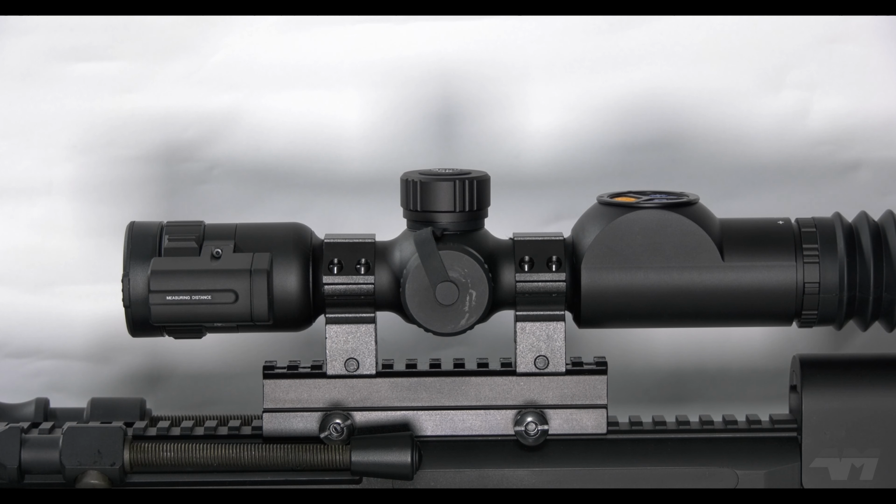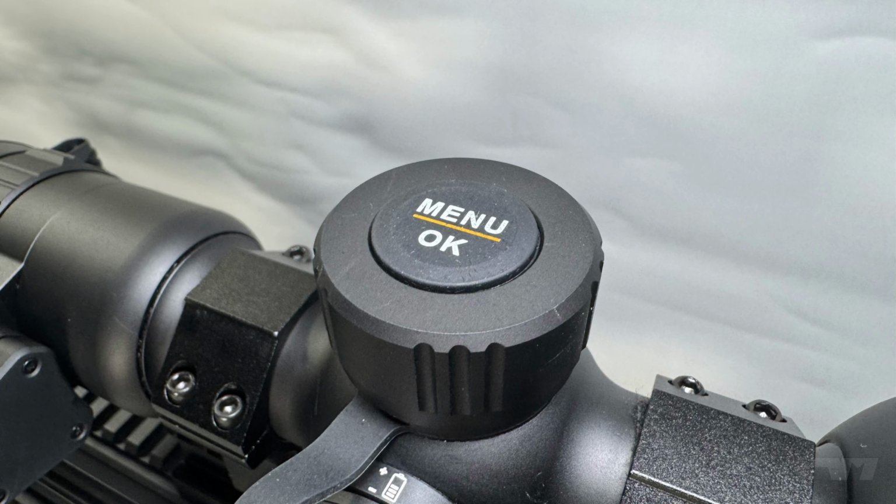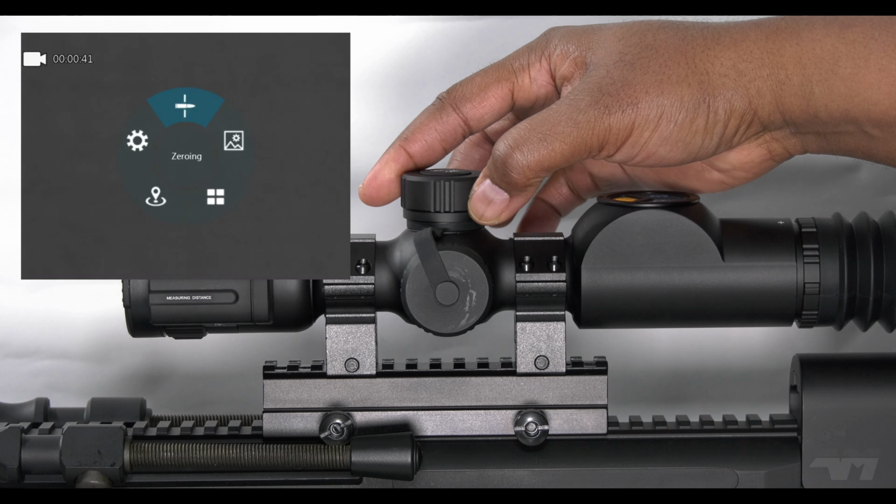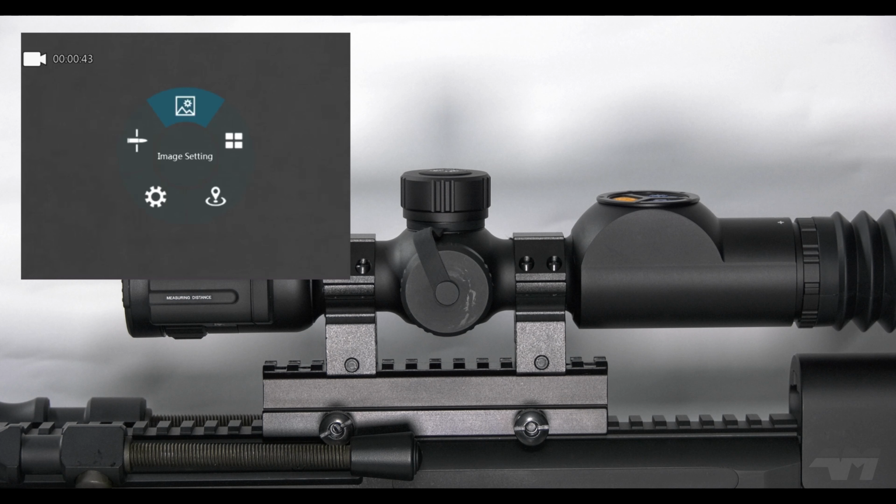Moving along, where you would normally find an elevation turret on a regular scope, you have a menu and OK button, which also turns. You would use the turning feature to select the vast amount of different features you will find in this unit.